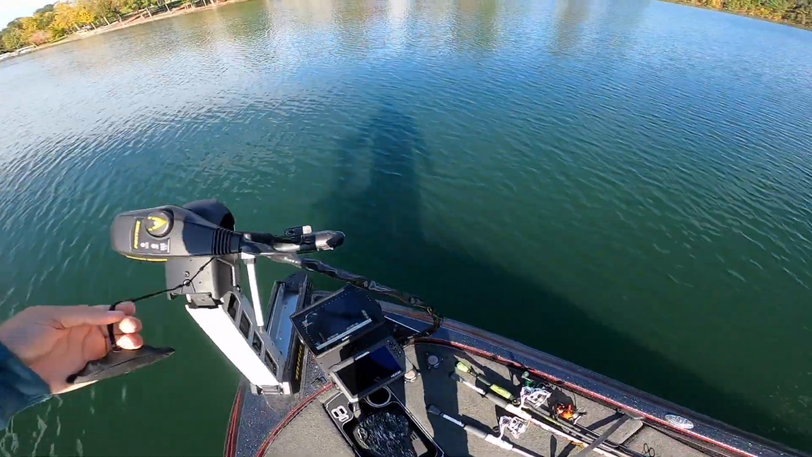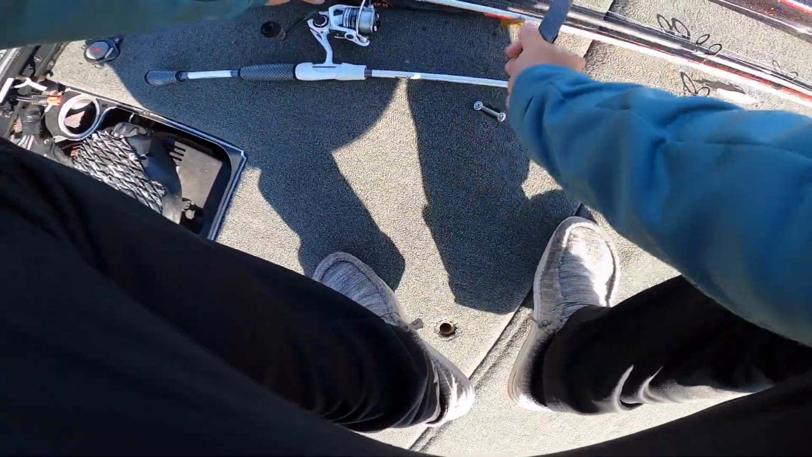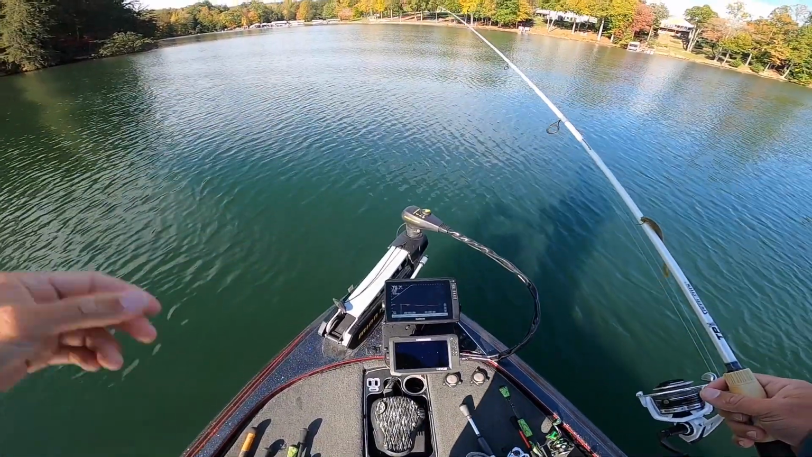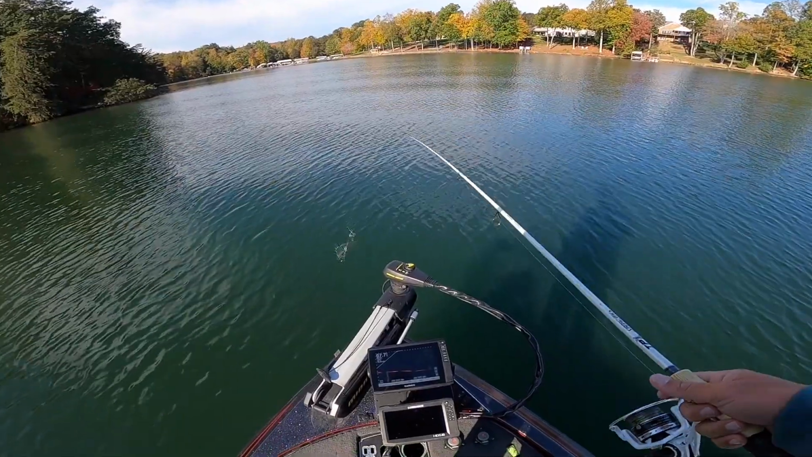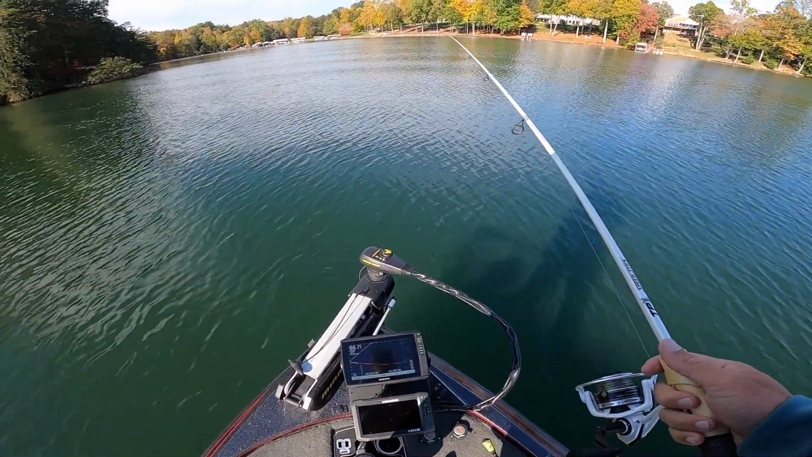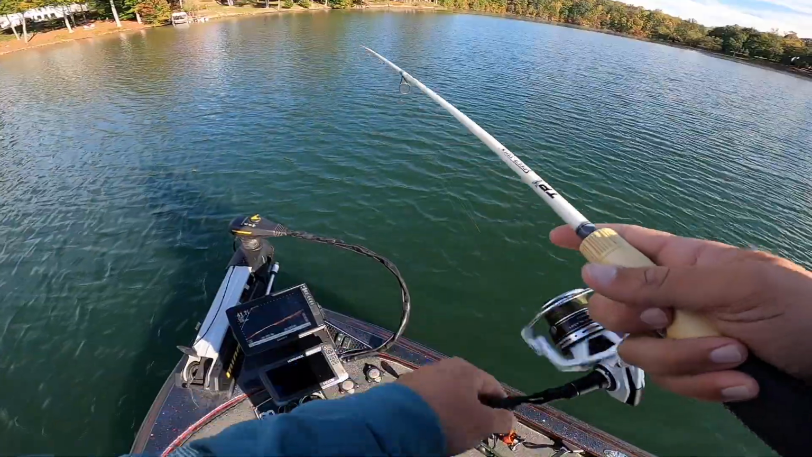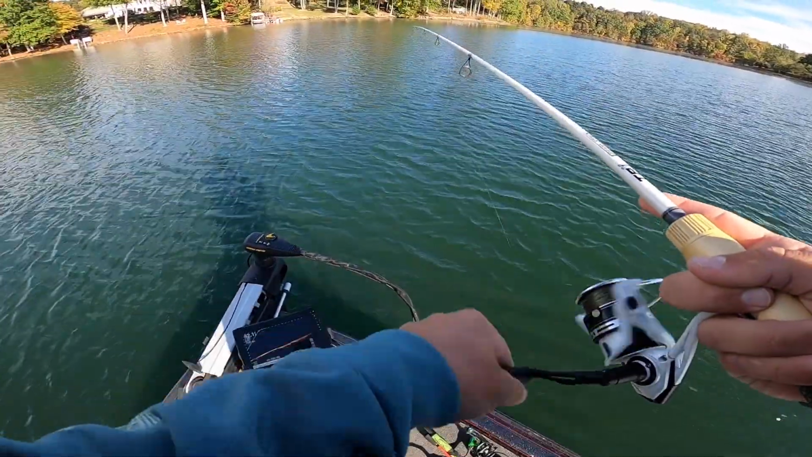Definitely really cool. Found this spot a couple weeks ago, and there's a tree out here on the bottom, and I was trying to catch these fish, but it was so deep out here I could not stay on top of them and find them. Well, we're not gonna have that problem today, boys. Found the tree. There's fish on it too.